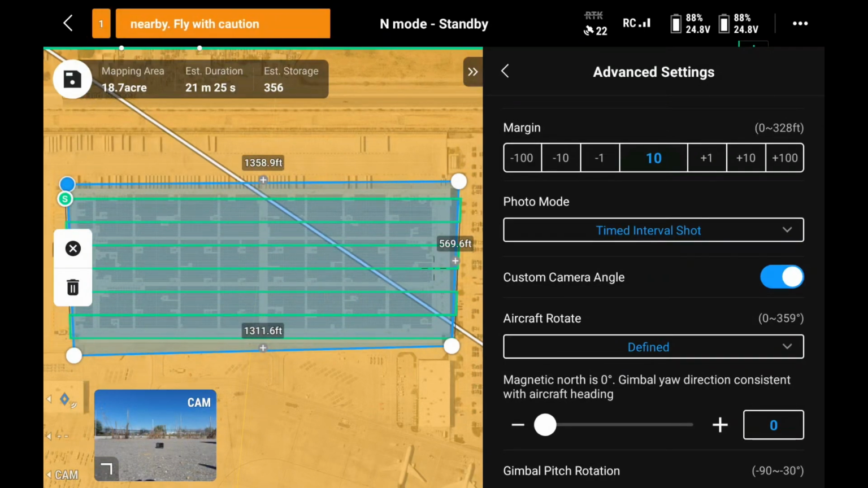If you put define, that means you can change the aircraft direction the way you want it to fly. So I want the nose pointing north, which would be perpendicular to the panels, and it will fly sideways along the panel line. If I say go ahead and do it naturally, it will follow the grid pattern that I designed for this flight. That is how you set it up to do solar panel work.